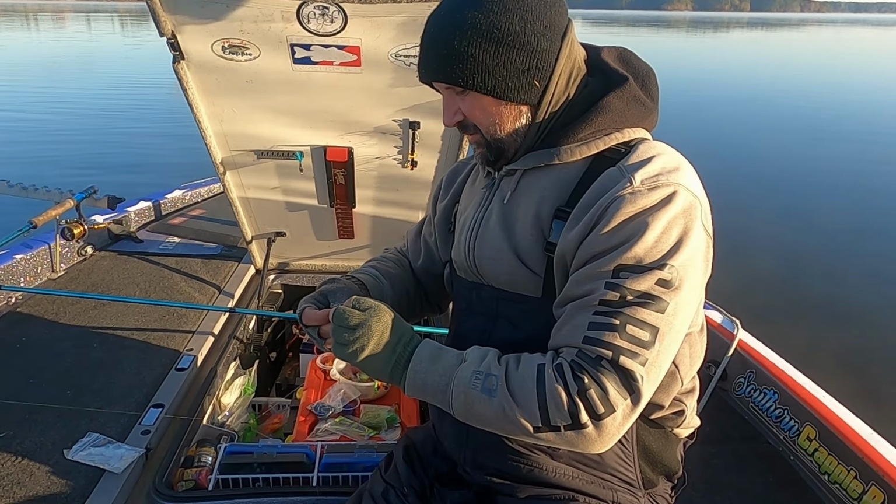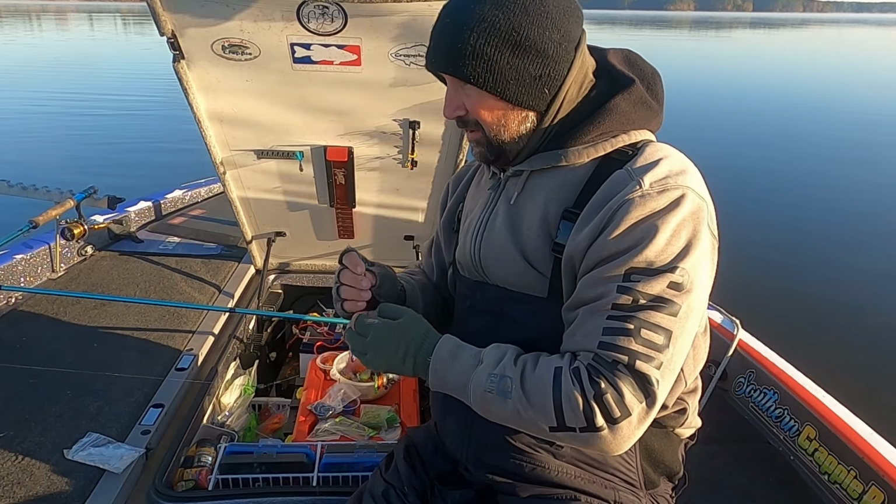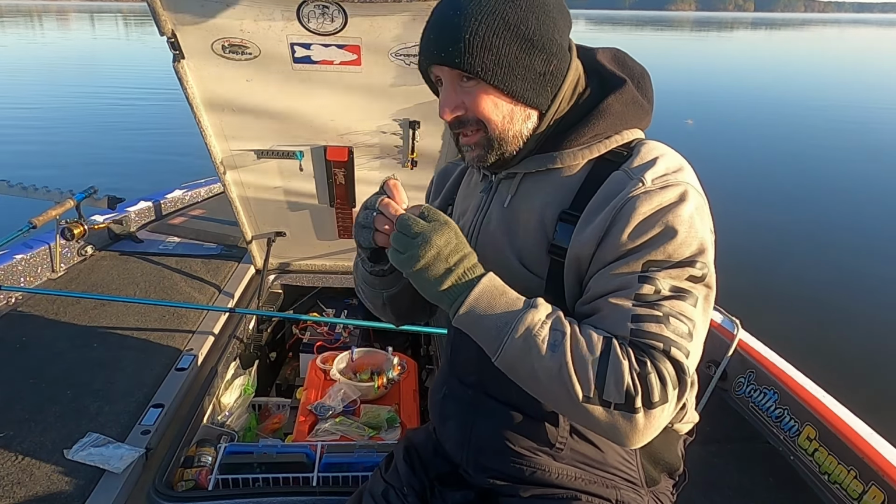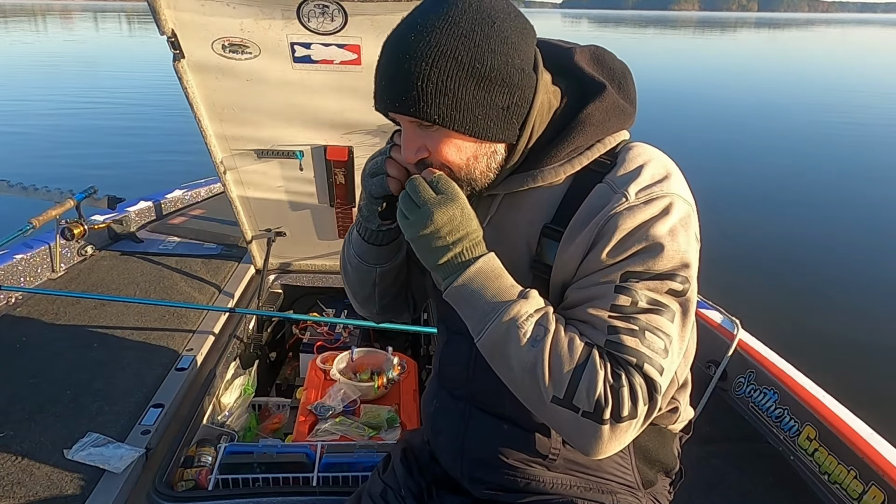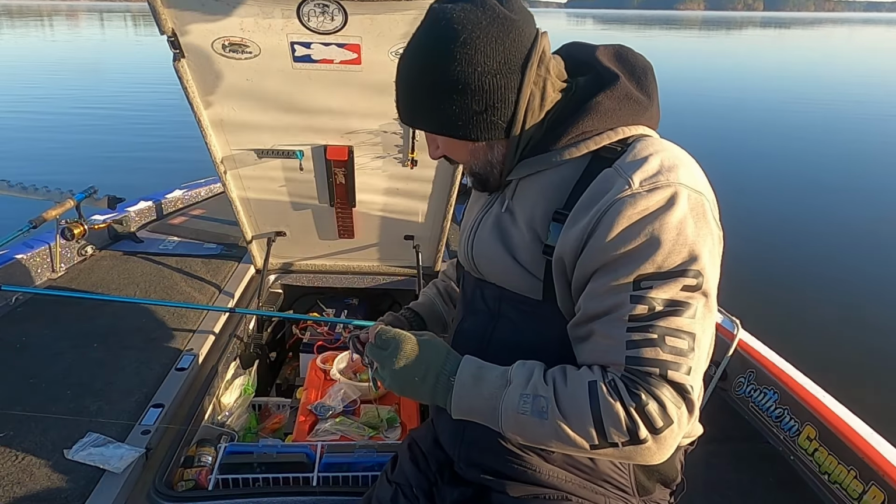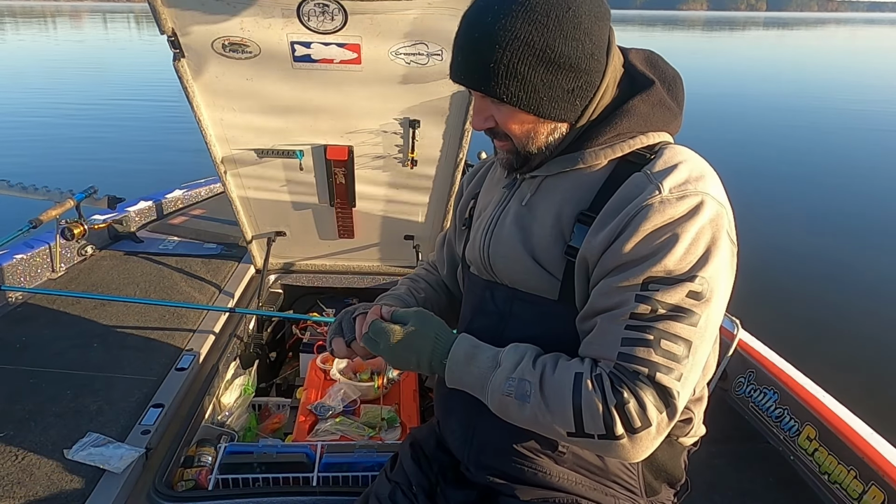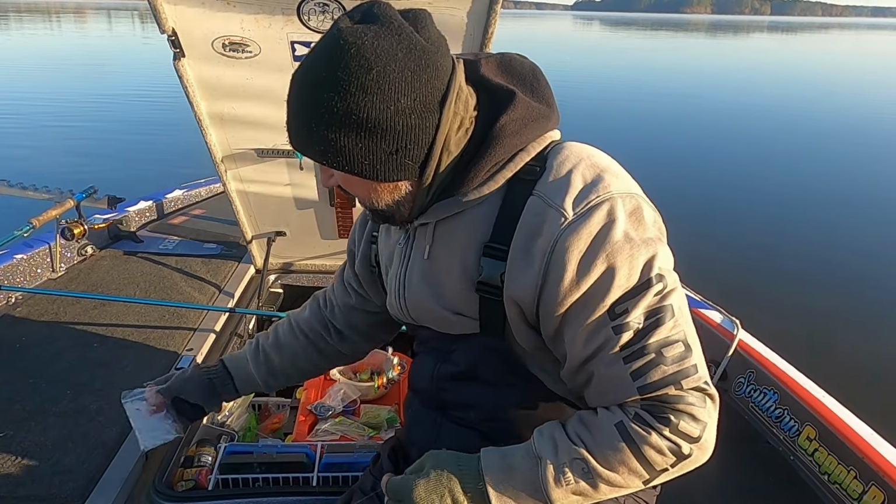So I usually like to start off with two options. Two rods in the boat, live scoping for crappie is really all you need. I mean, you can have more for more options, but I like to at least have two. Tie a little loop knot there. I like a loop knot. Everybody's got their preference. Super simple and it works.